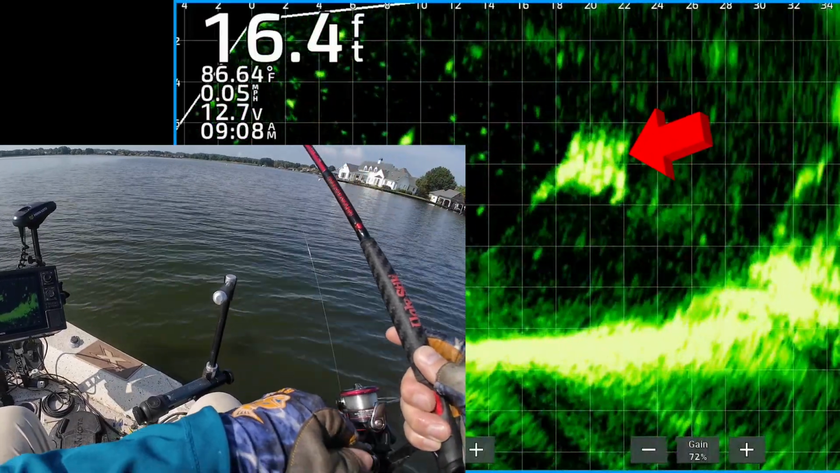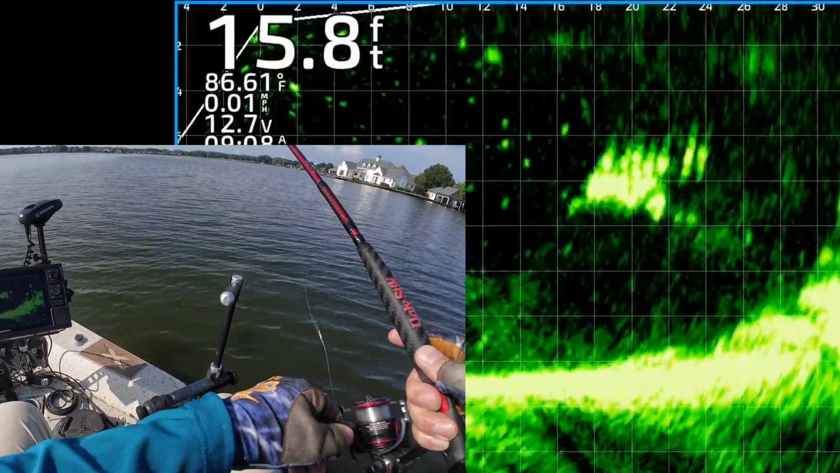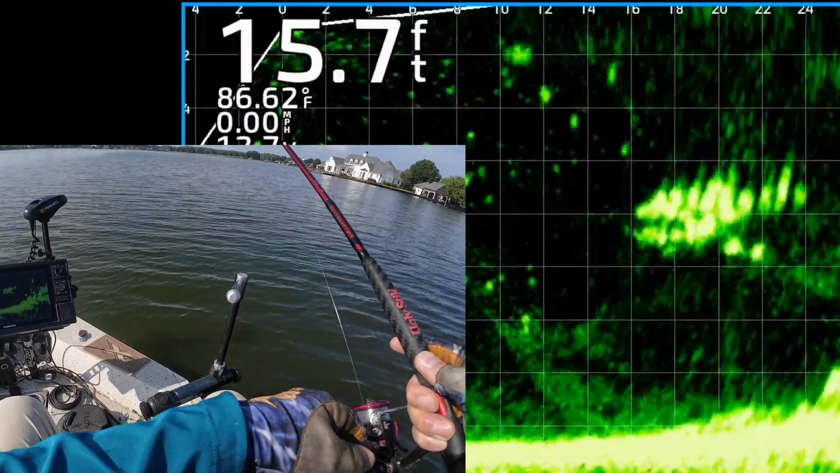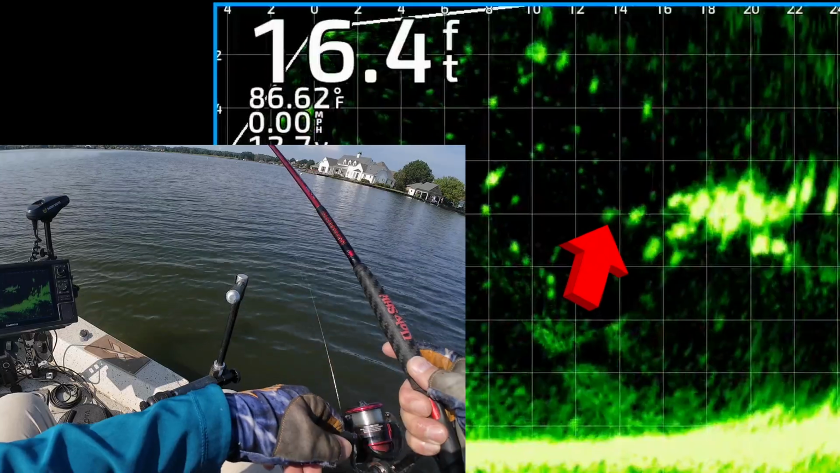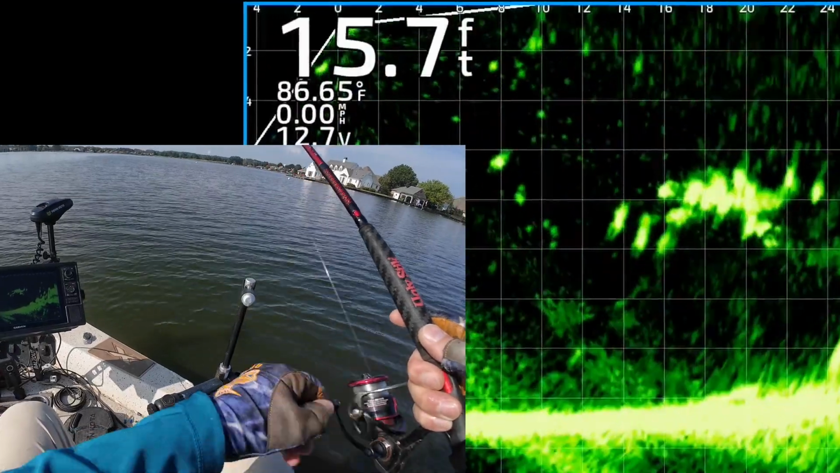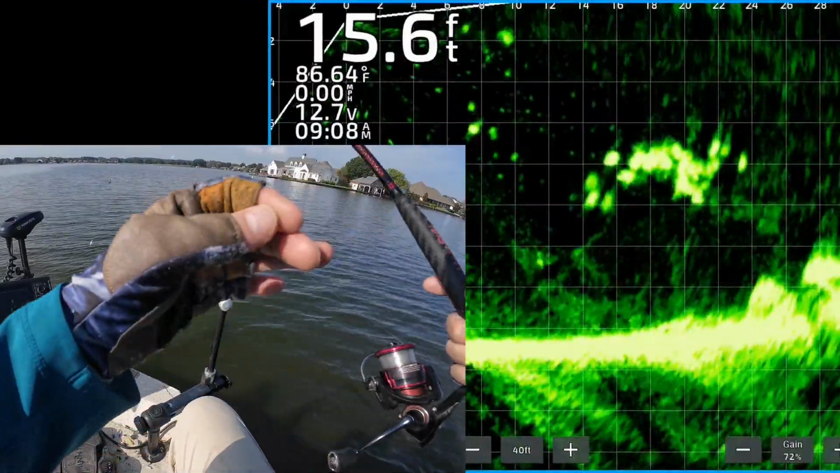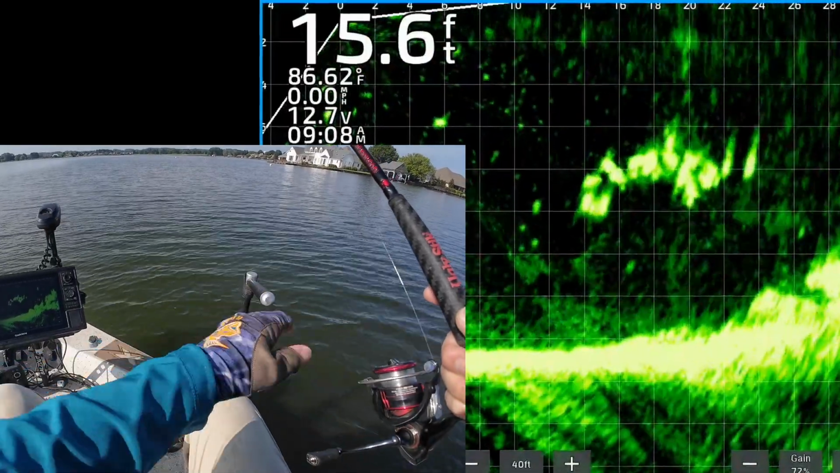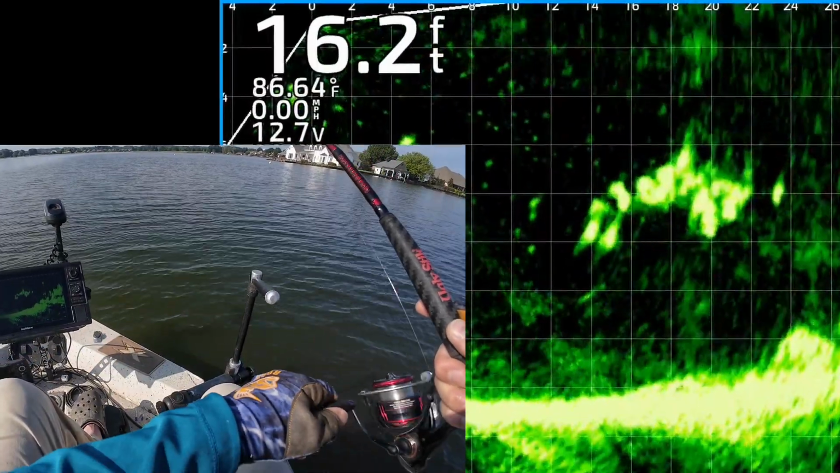Alright, there's my jig and weight. Bringing it through there one more time. You can see with my right hand, I twitch it a little bit every once in a while. Okay, no takers there, so I'm going to chunk it out there again. There, dropping down to them. One of them's going to get it this time.